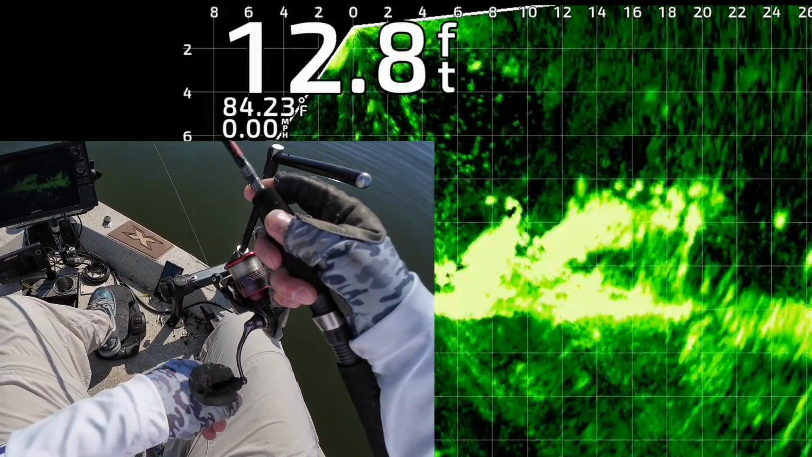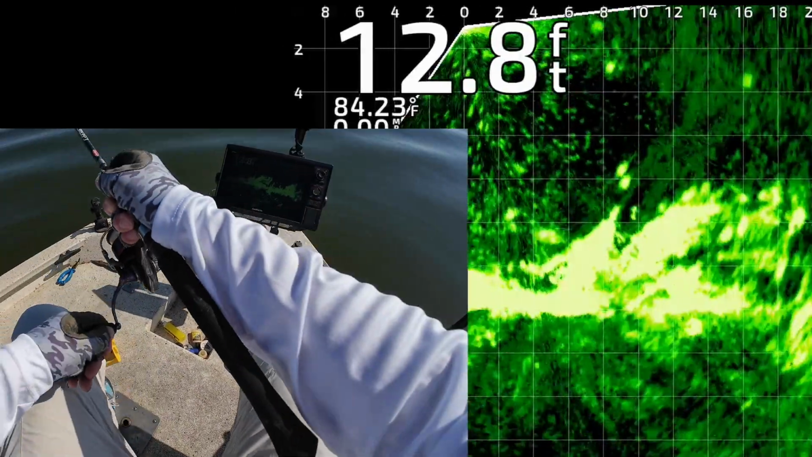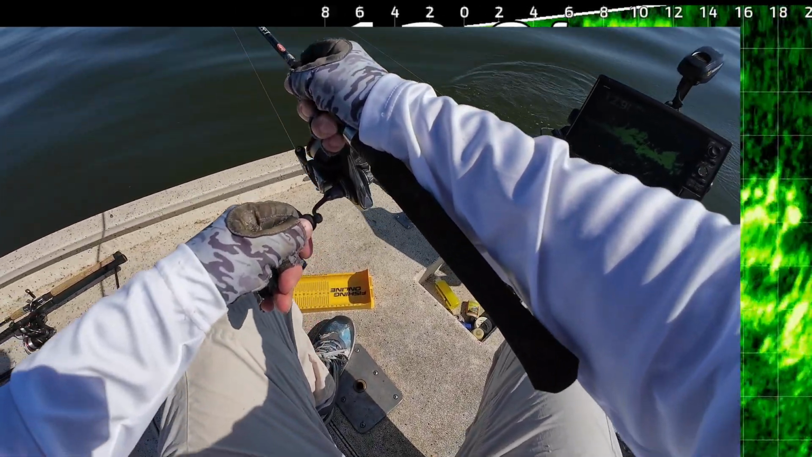About to get one. Yes. There's one. Couldn't resist it. That's the last fish of the day.